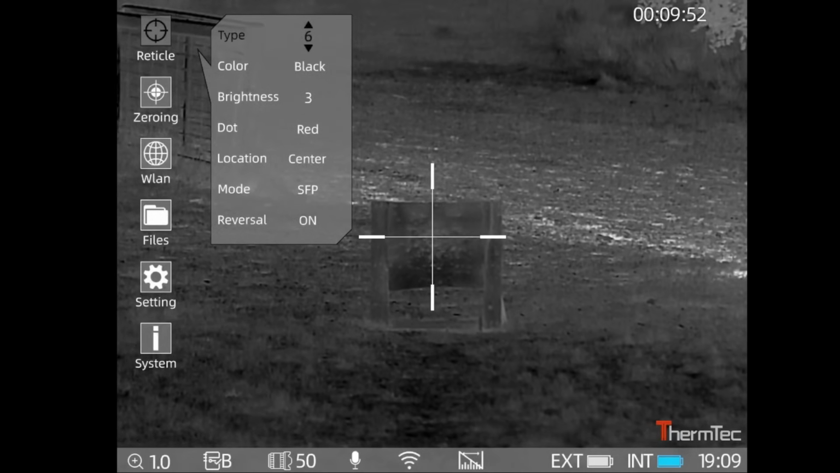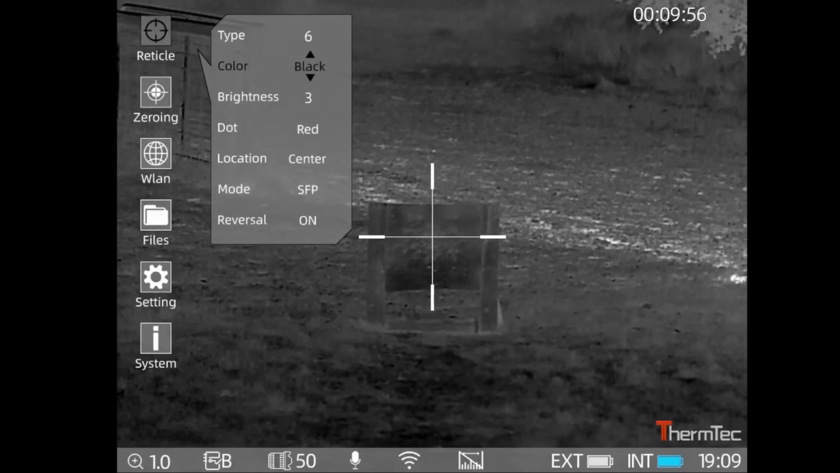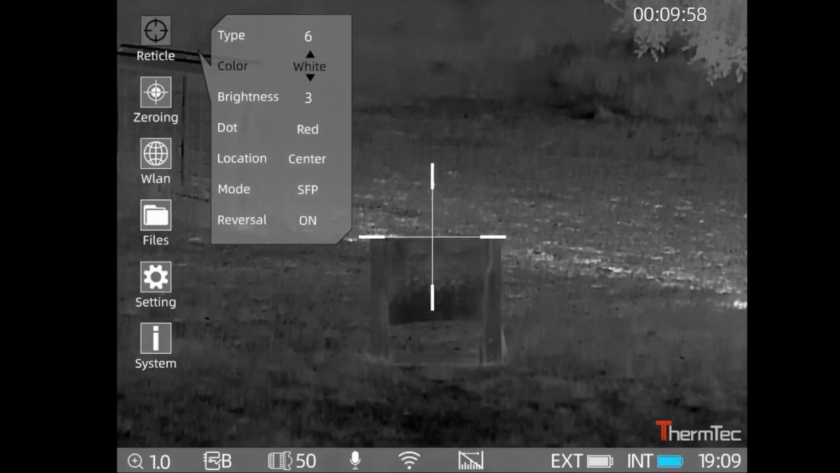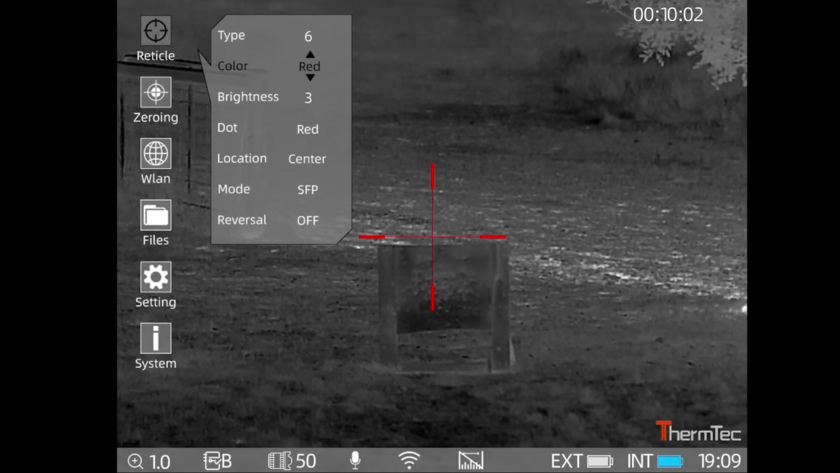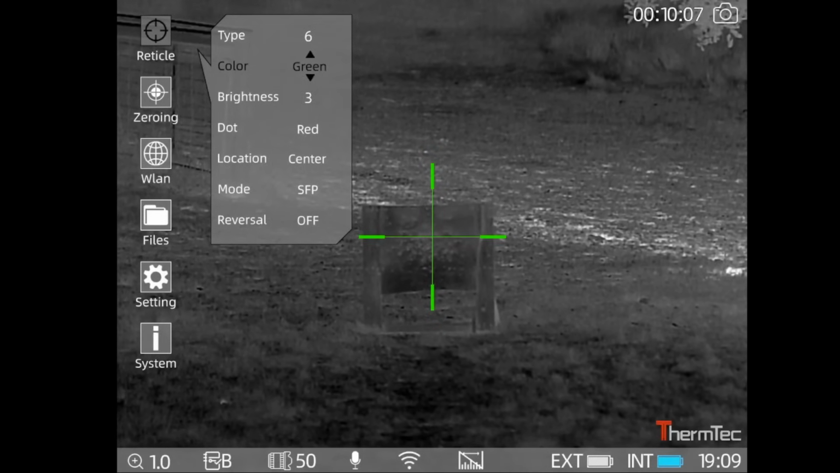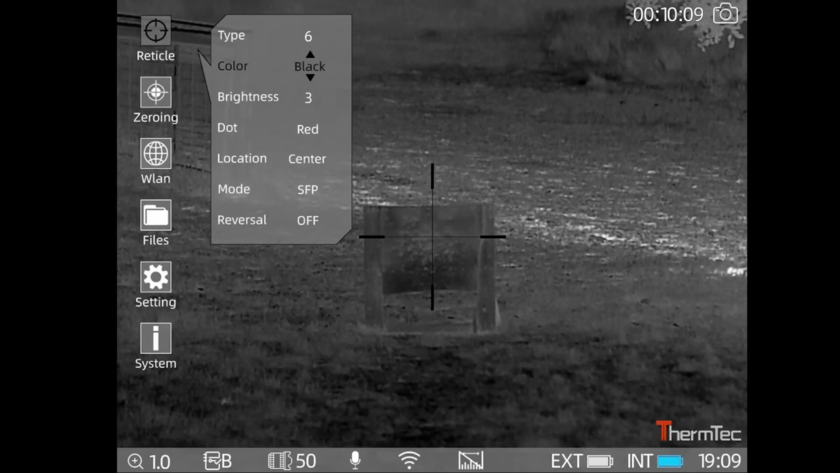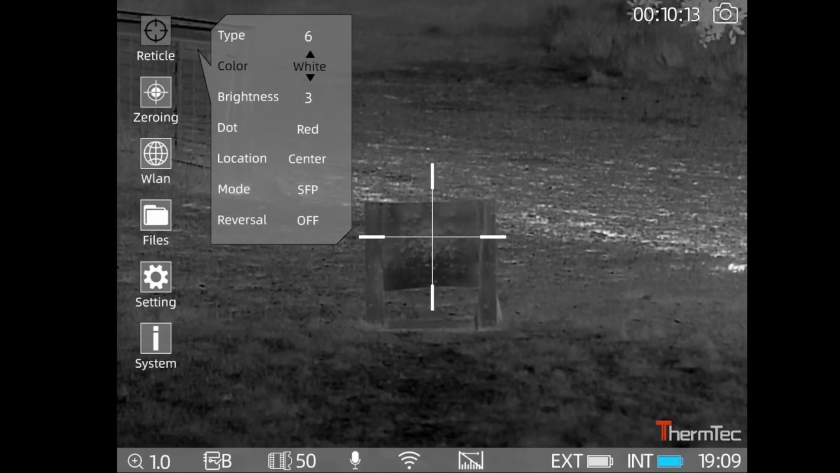I'm going to leave it on that one for now, so select that, and you can actually go through your colour. You can have it black, white, and green, blue, back to black. So there are your different colours.